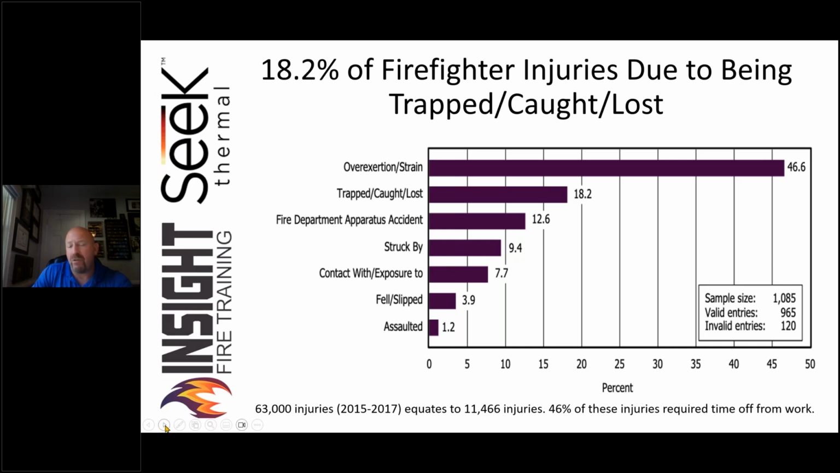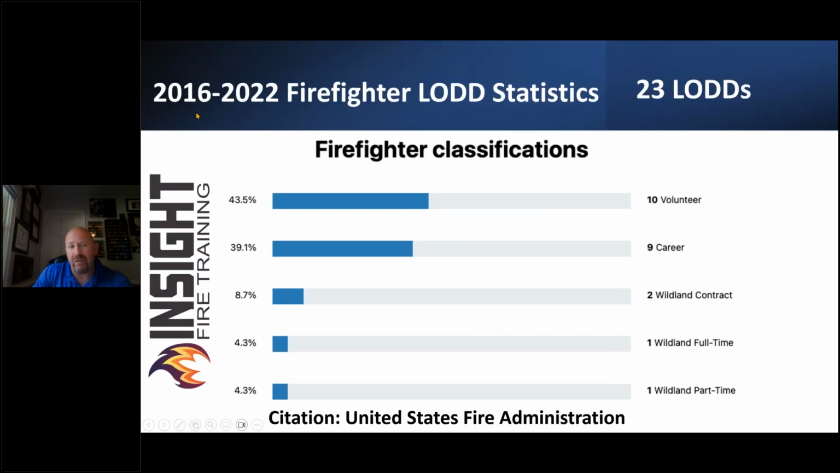Because a lot of times there is no 2 out, there is no RIT team. This is a volunteer organization, or where my friend works, their first due is with three to take care of you. Make sure you understand that, because if you look at the statistics from 2016 to 2022, 23 firefighters died due to being lost, caught, trapped, or disoriented. Volunteer, career, wildland, all included. 43% of them were volunteer, and 39% were career that died due to those reasons.